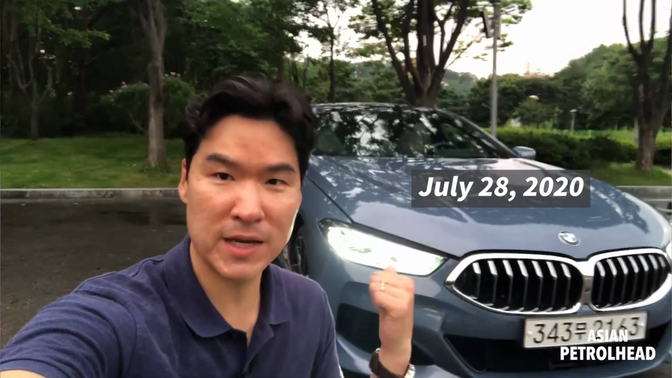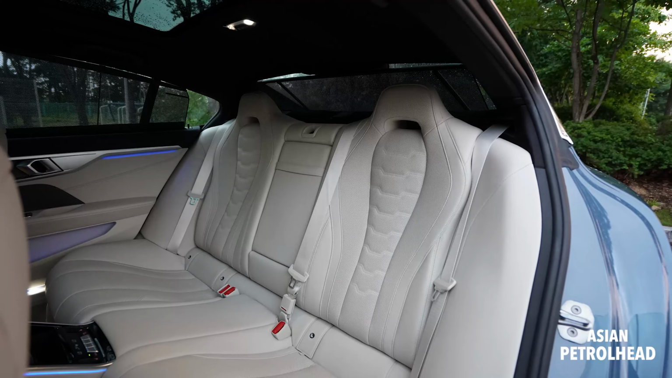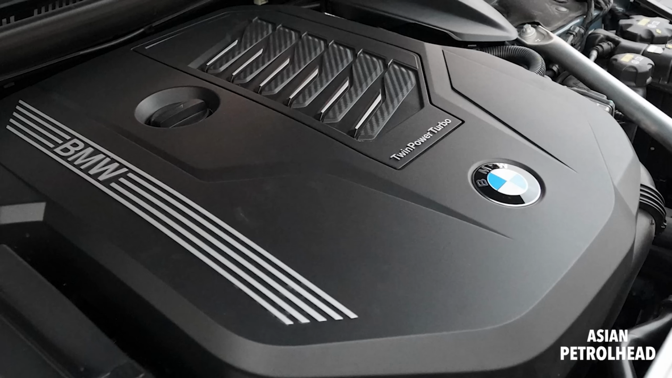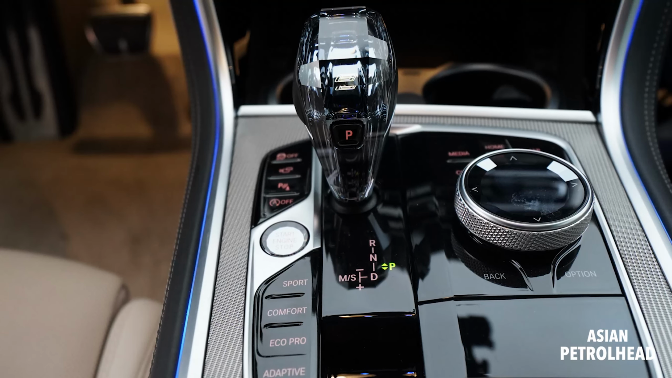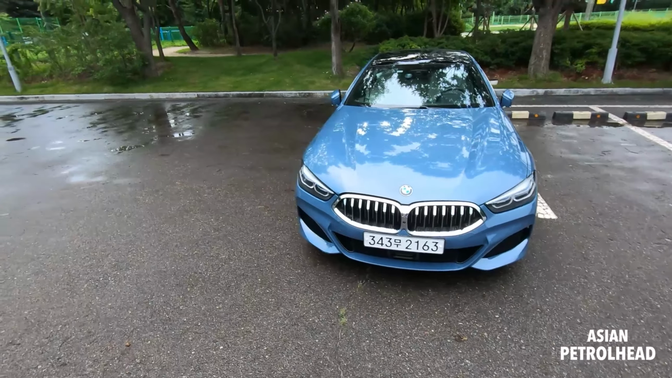It is July 28th here in Korea. It's about 7 p.m., so good evening to you guys. Today we have a four-door coupe from BMW. To be exact, it's the 840i Gran Coupe with xDrive, which means we have a twin-scroll turbocharged inline six, mated to an 8-speed automatic with all-wheel drive. It rained a little bit, so let's try the all-wheel drive system pretty soon when we go drive this.